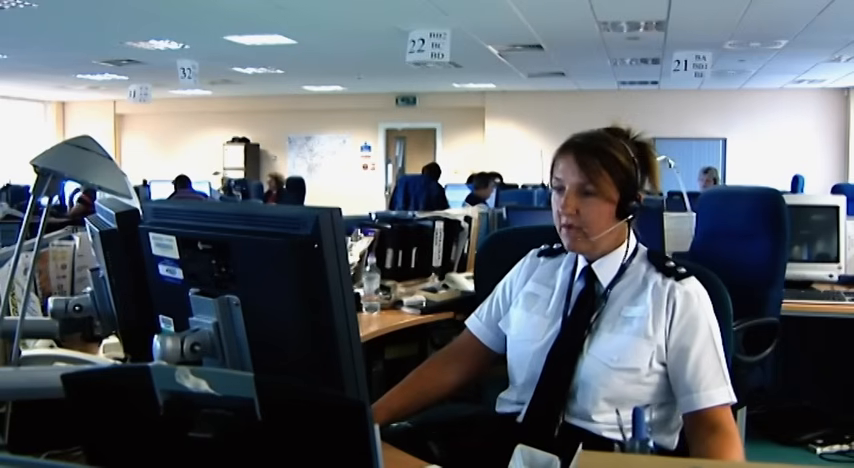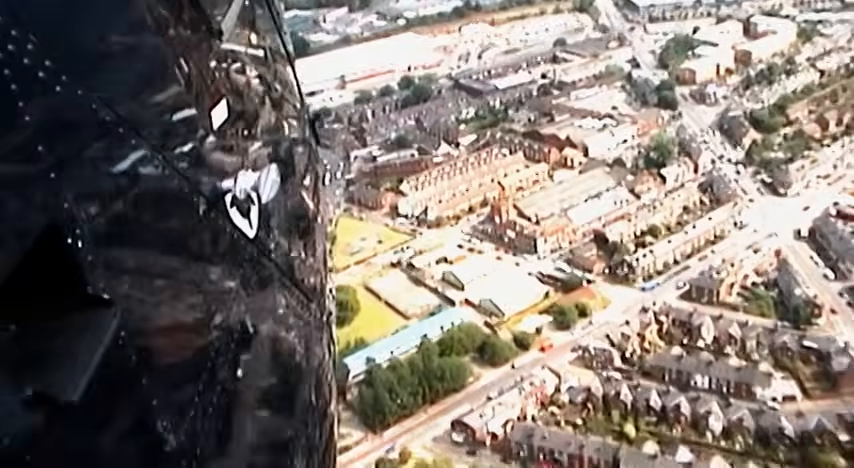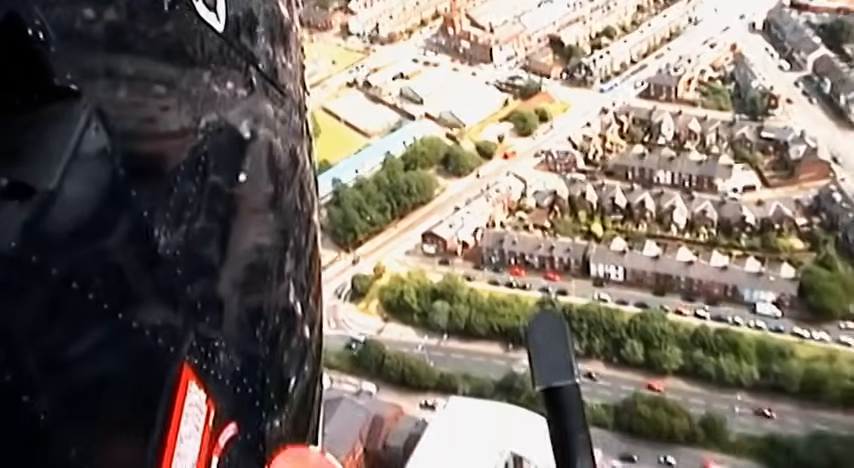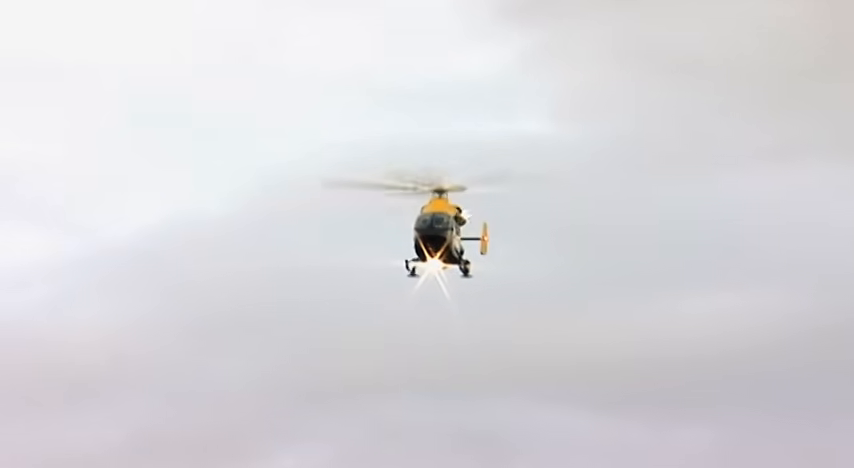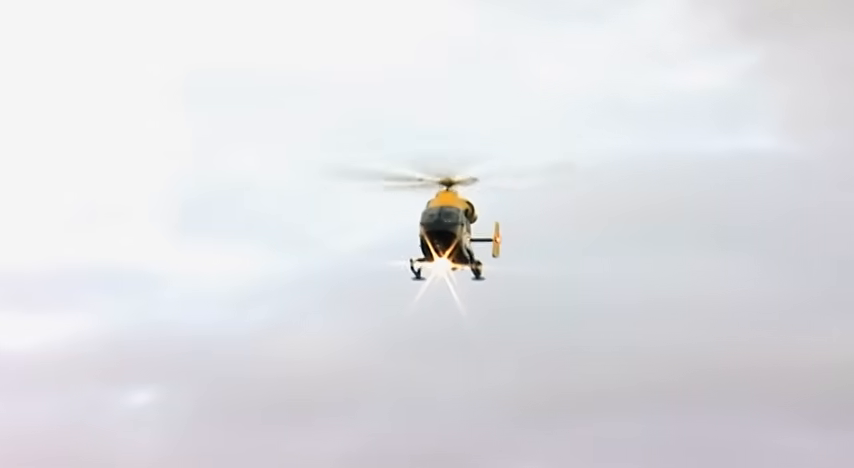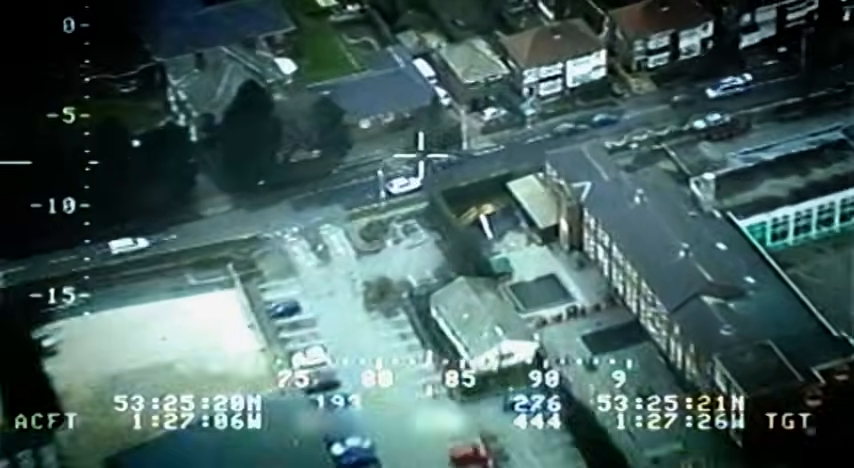Sierra Yankee 99 from Excess India. Sierra Yankee 99. Commanders at police headquarters have decided that Yankee 99 must tell them what's happening from now on. Excess to Zulu information. From now on, if Sierra Yankee 99 can give us the course, please. Yankee 99, if we've got his right look road.